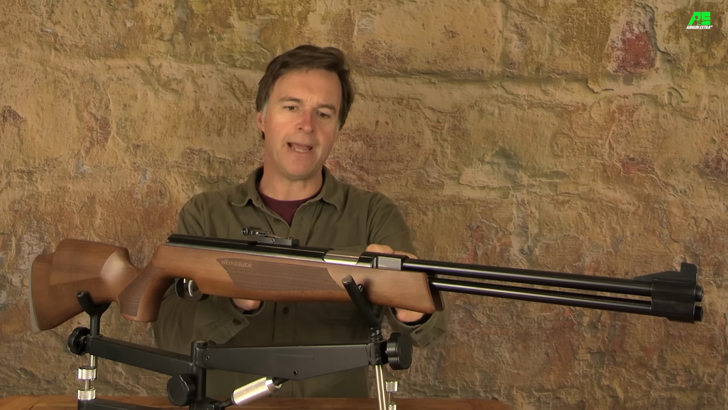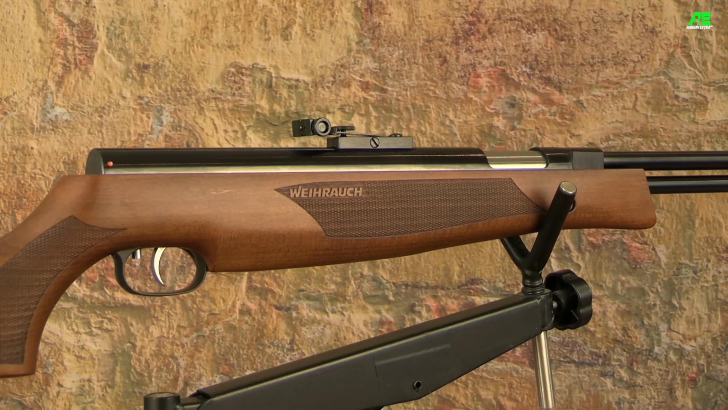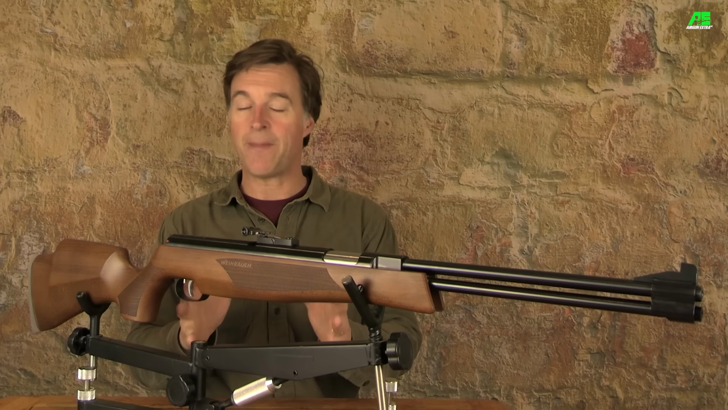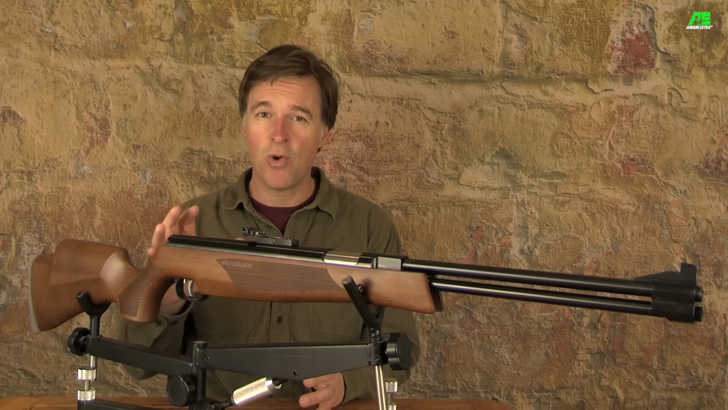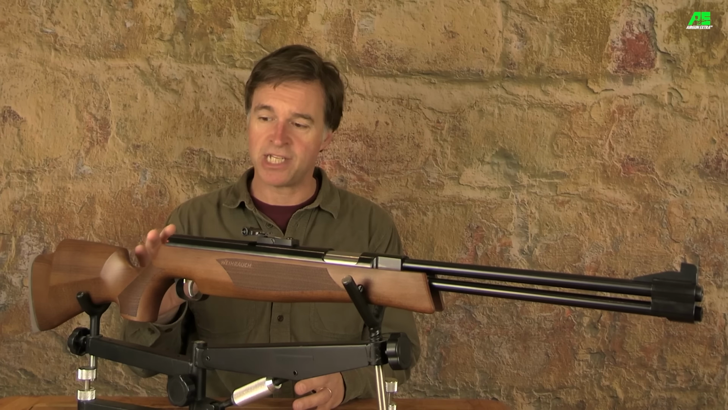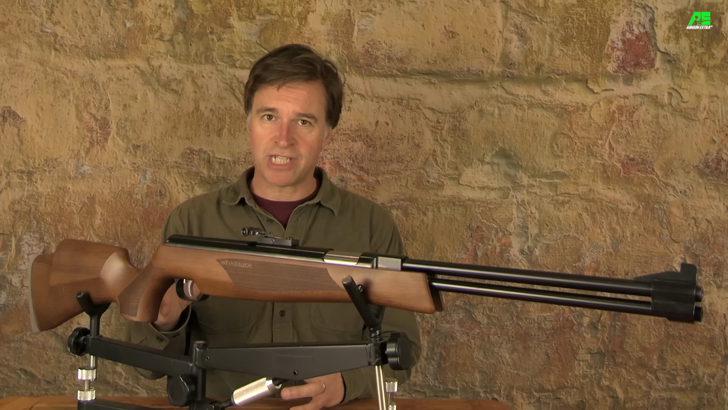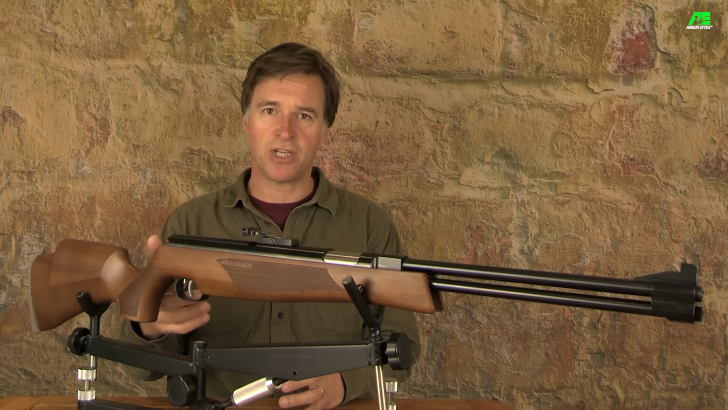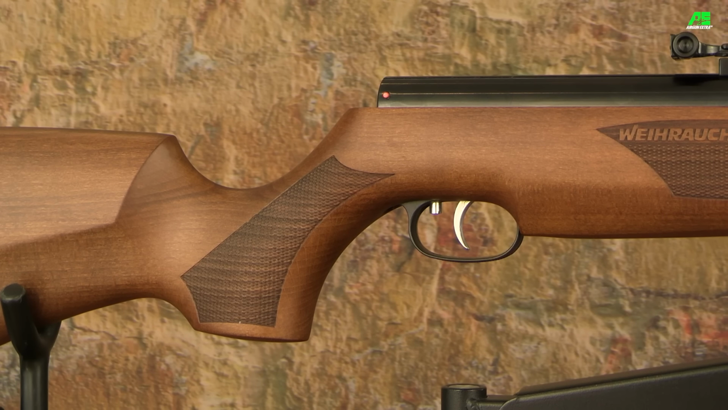A little bit back, you have got two generous panels of checkering, which are nice and crisp and help to enhance grip. The pistol grip is steep and chunky and really fills the hand. There are no obvious signs of compromise on this ambidextrous stock. Now it gives really good trigger access, and it feels comfortable whether you're shooting thumb up or thumb around. And like the forend, you've got those two panels of crisp checkering on both sides.